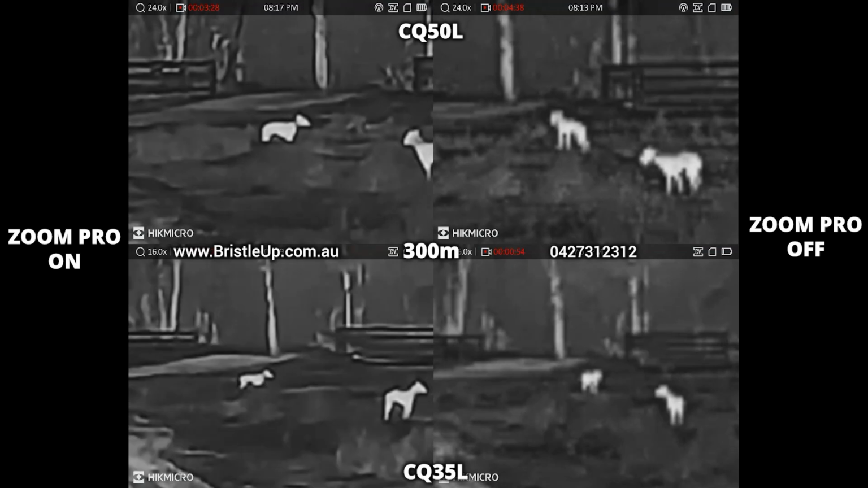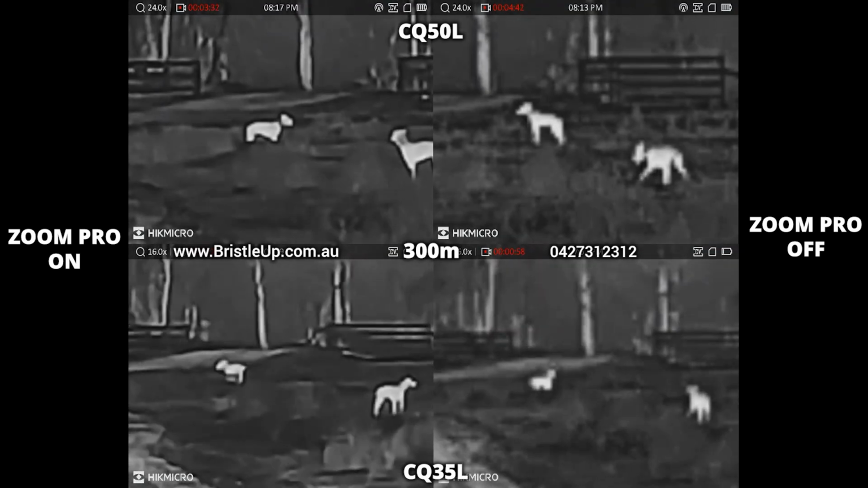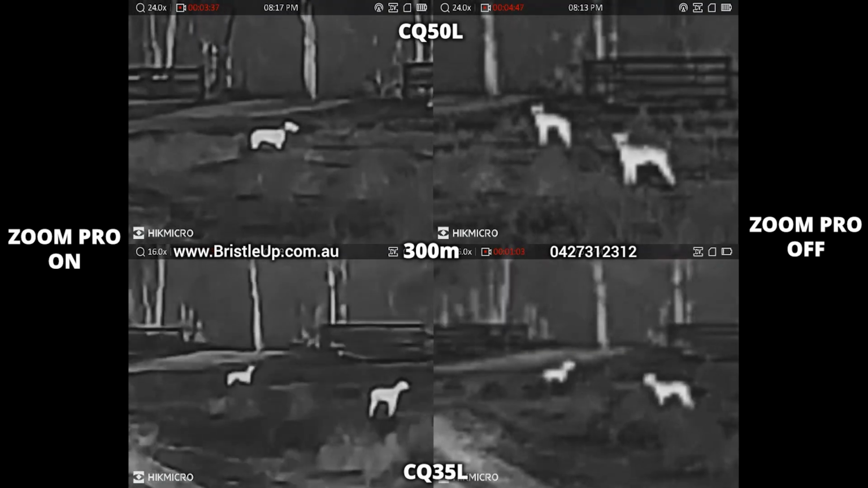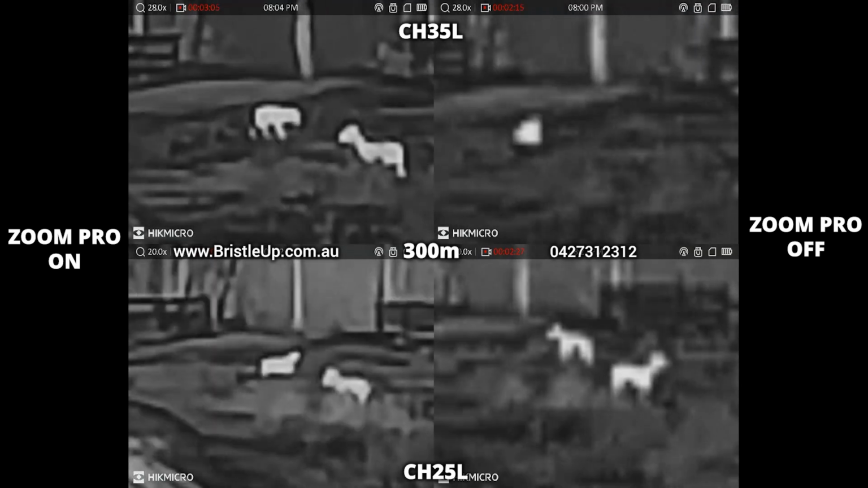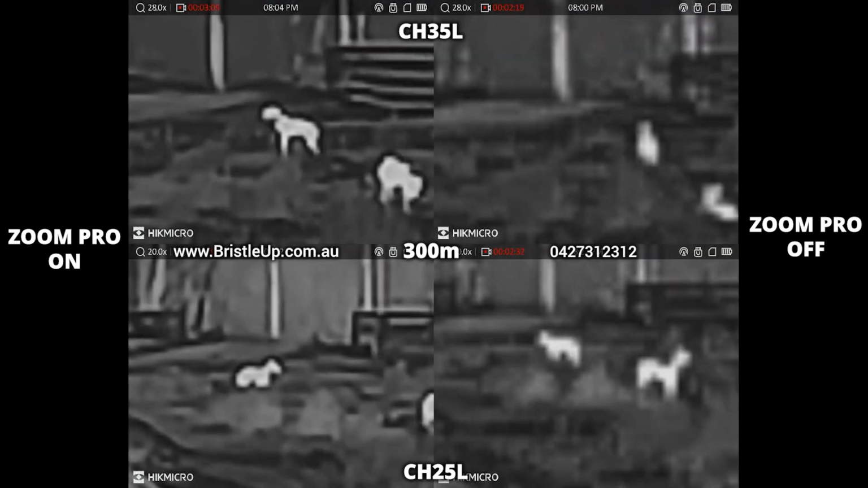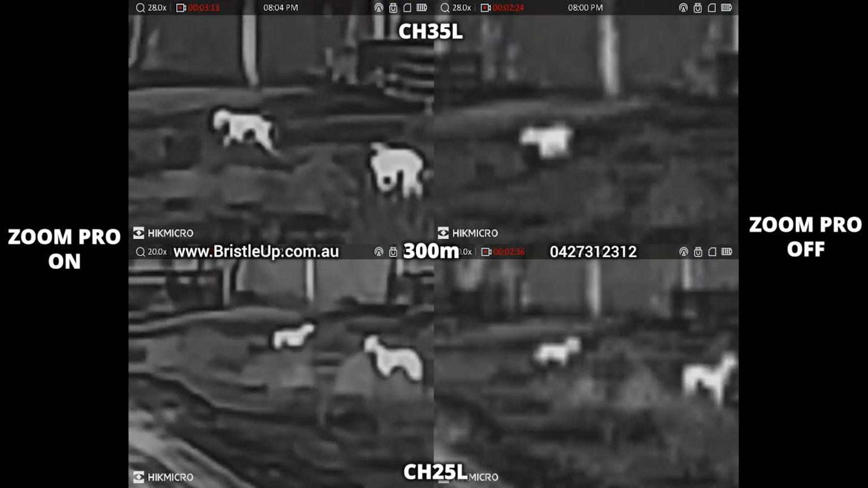We just viewed recordings done with Hikmicro's Zoom Pro feature turned on. This attempts to improve the image quality when you zoom in. In my opinion, with Zoom Pro turned on, it certainly improves the image quality and makes it easier to identify the animal in most cases. So a big thumbs up from me for this feature.